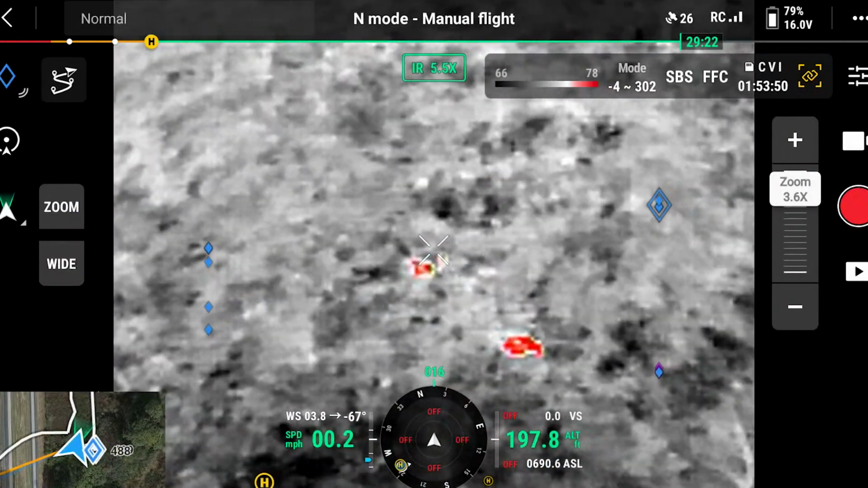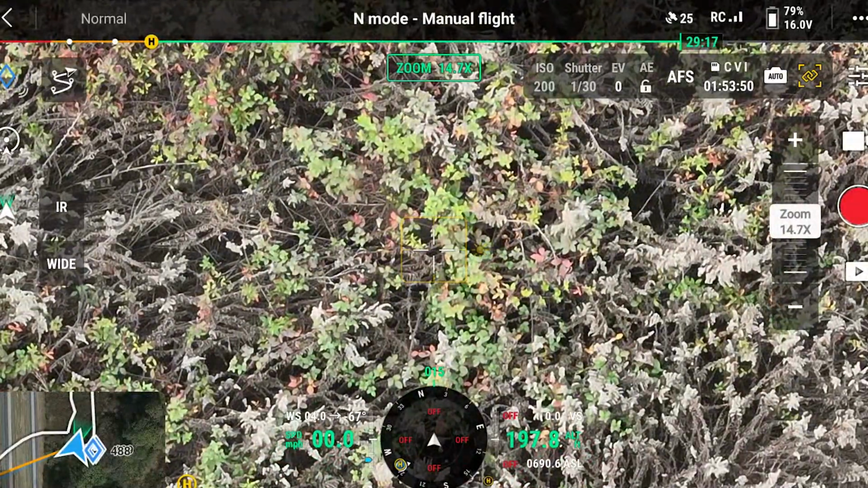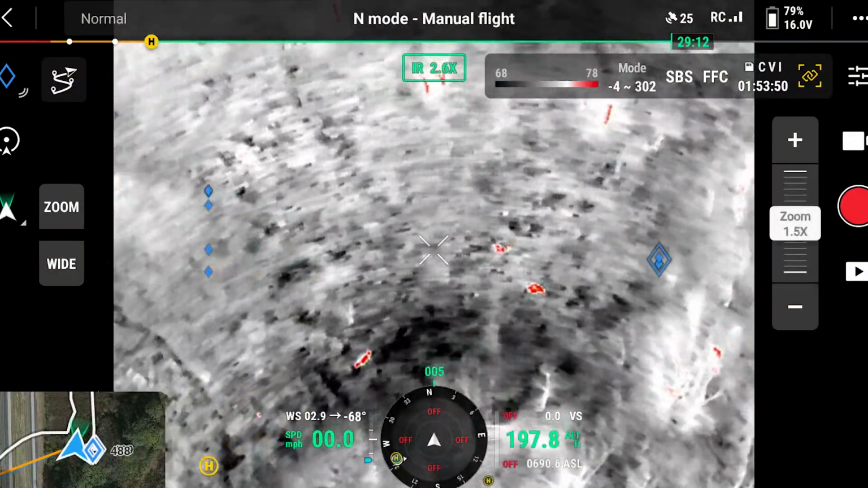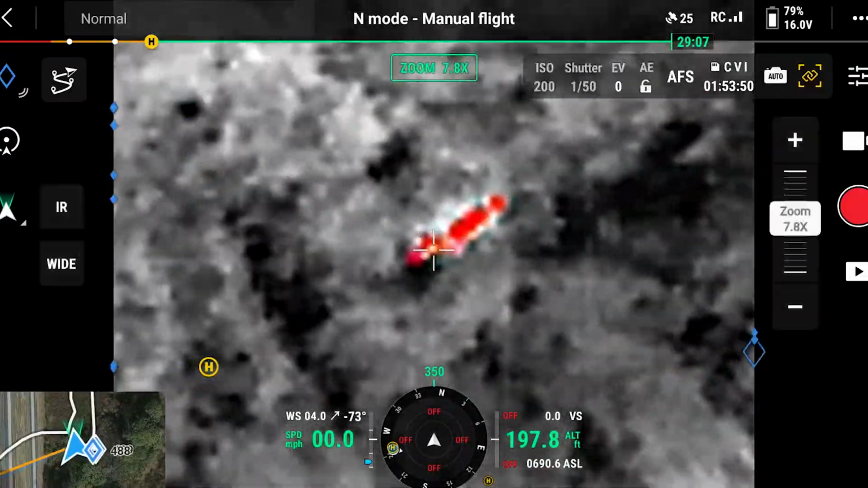There's going to be one right here, or 2. Going to be hard to identify them. This stuff is great bedding. So there's something small right there. Let's see what this is.